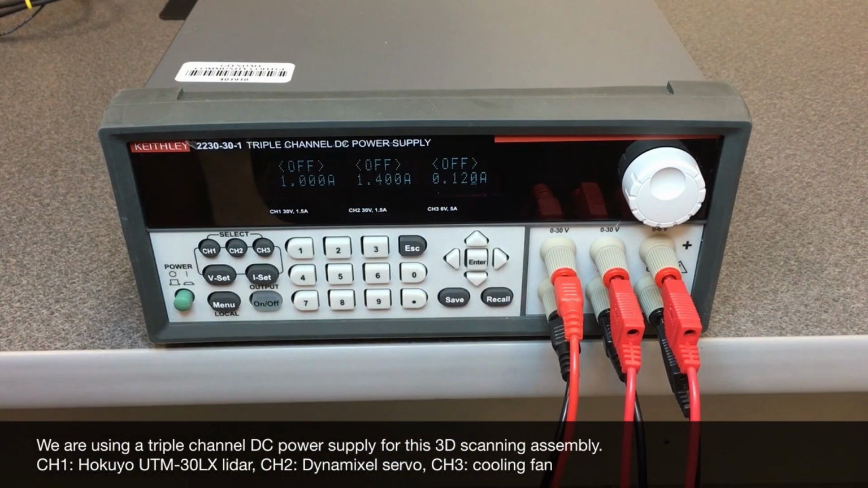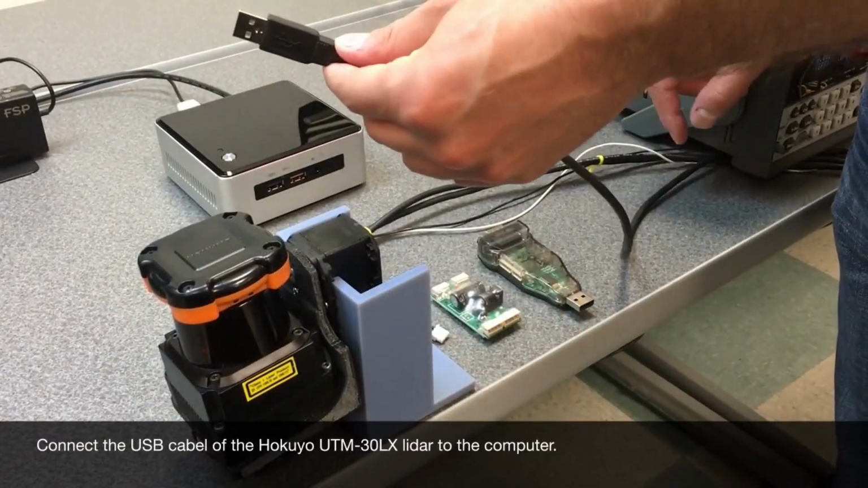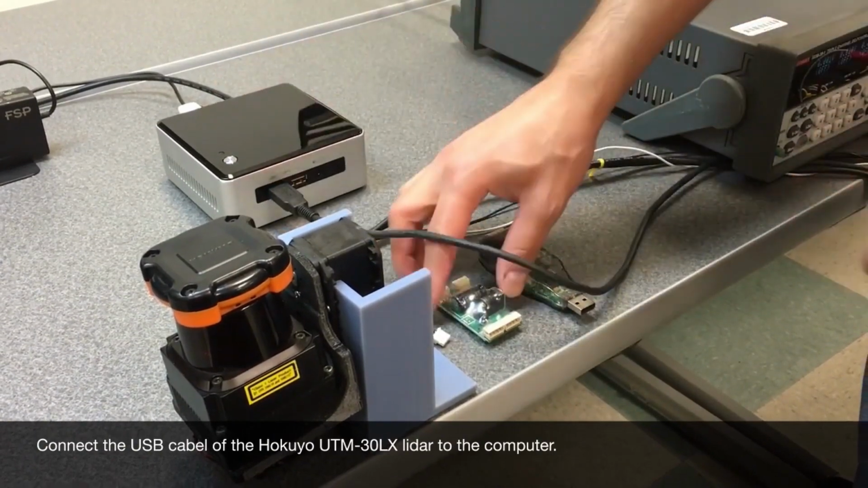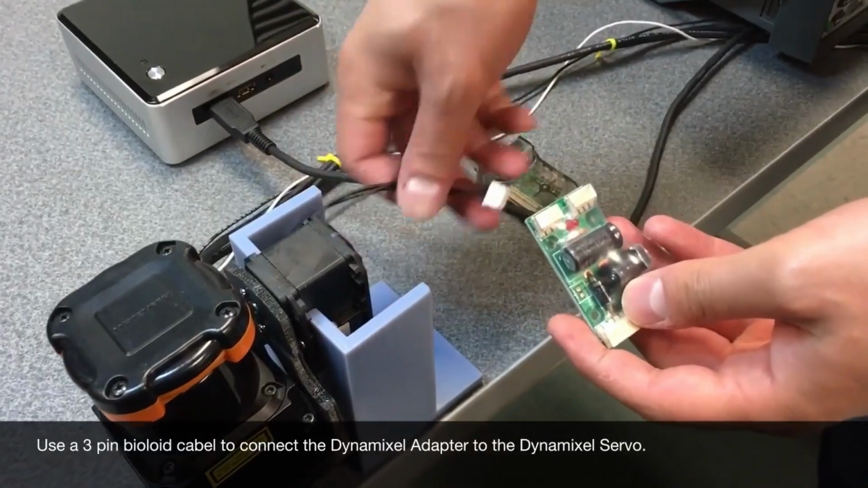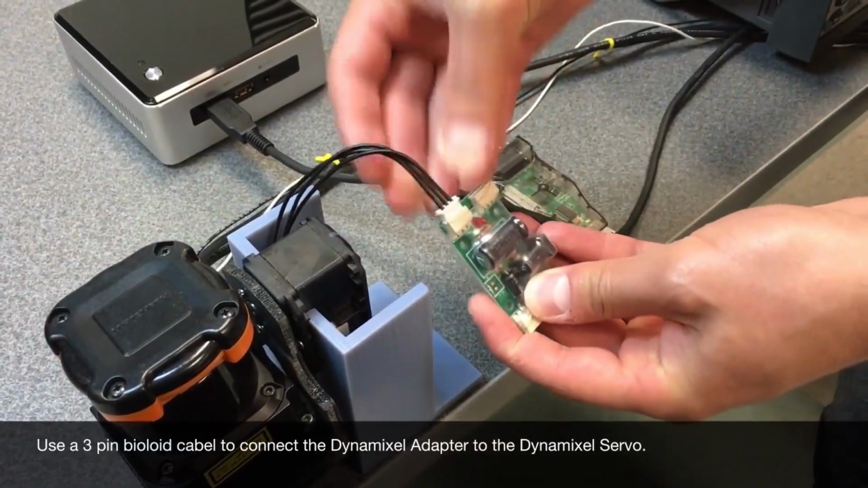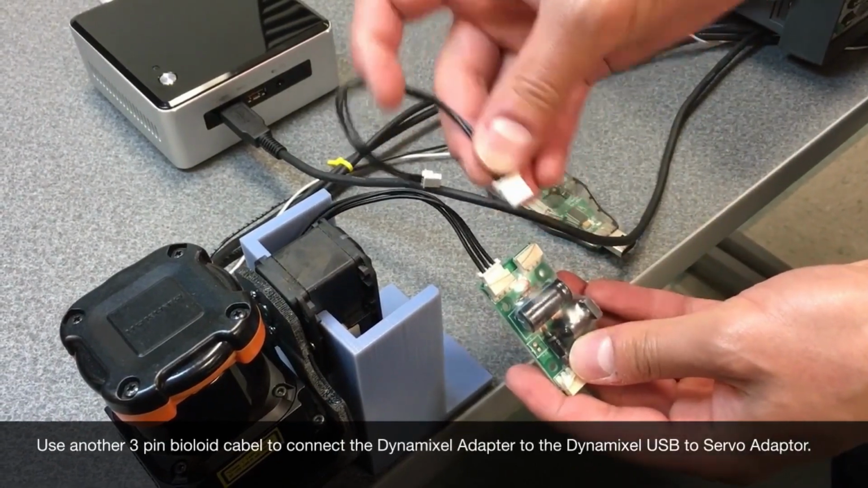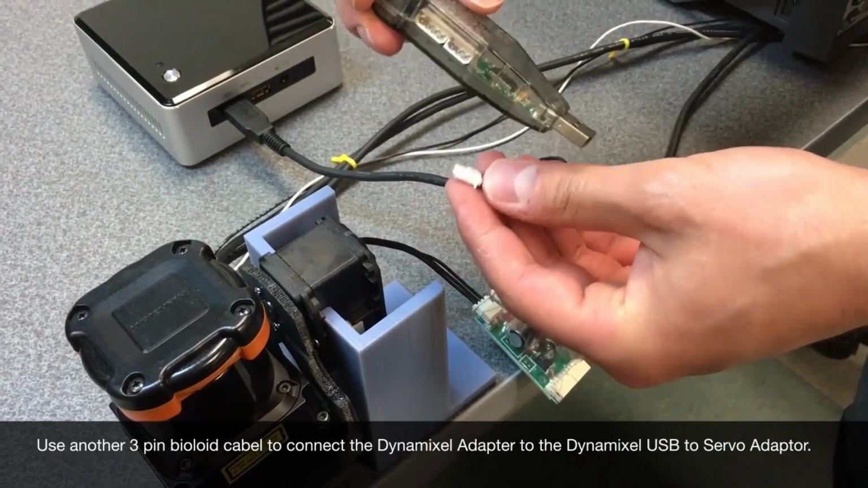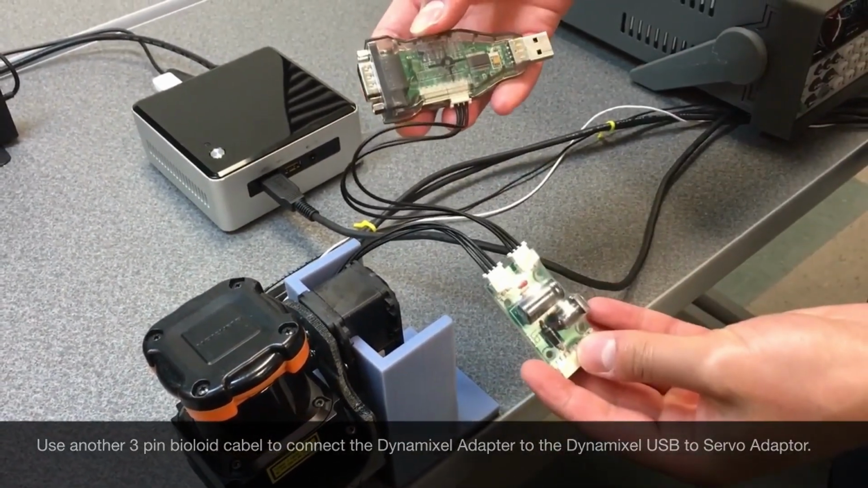Also note not to turn on the output of the power supply until everything is connected, which is going to be our next step. Using a USB cable, we are going to connect the LiDAR to our computer, in this case a NUC. Next, using a 3-pin cable, we are going to connect the servo to its power supply. In this case, we are using the SMPS2 dynamic cell adapter. Using another 3-pin cable, we are going to connect our power supply to the Robotics USB dynamic cell adapter, which allows us to communicate with the servo.